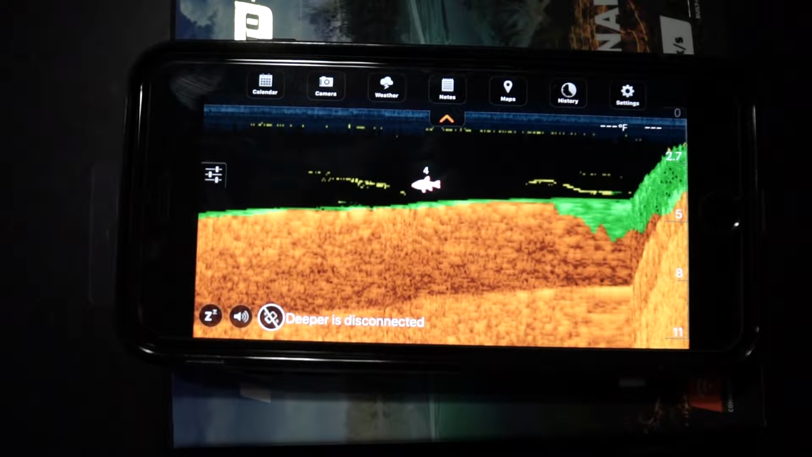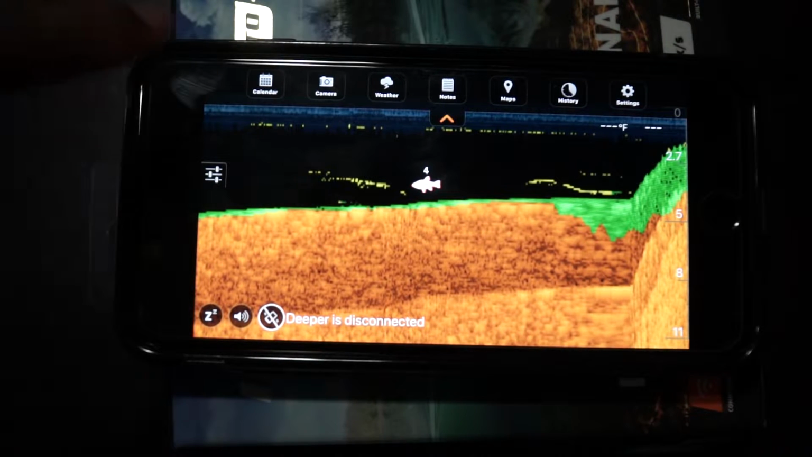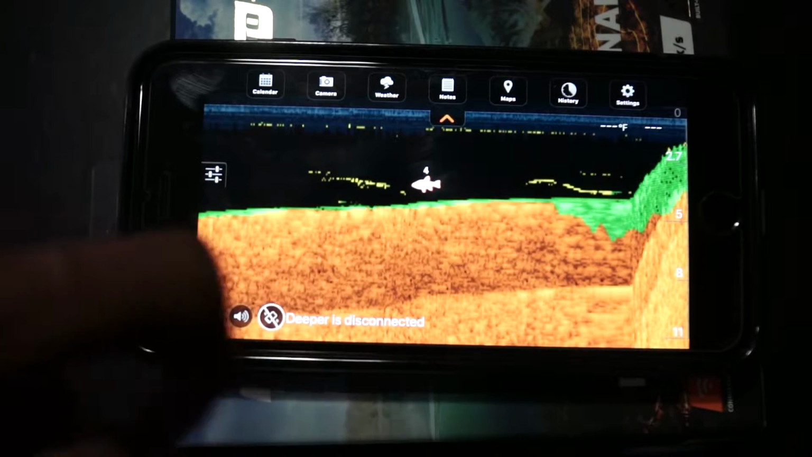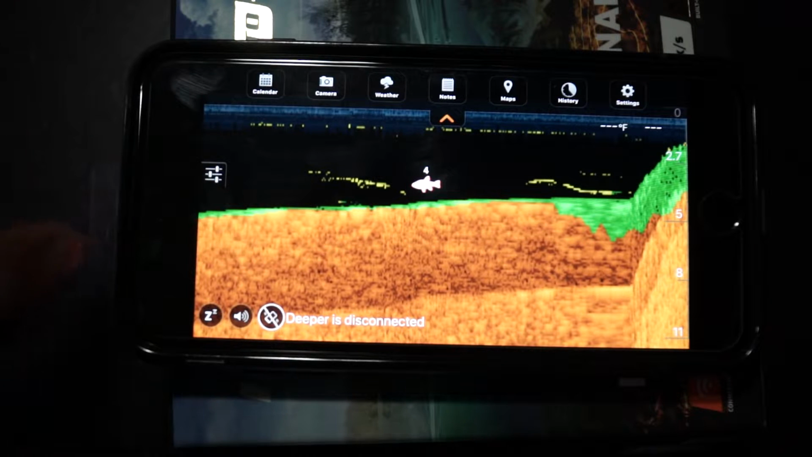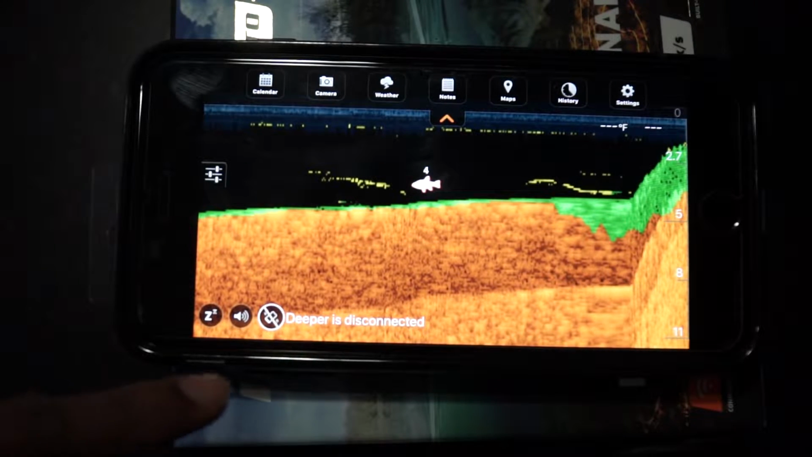So this is the Deeper app right here. You guys can see it much better compared to how it was outside. But basically the way that this app is set up, you have a couple options here. You have a calendar up here, you have a camera, weather, notes, maps, history, and settings. And down here you have an option to select where you can either have the phone horizontal or vertical. I like to have the full view, that way I could see what I'm doing.